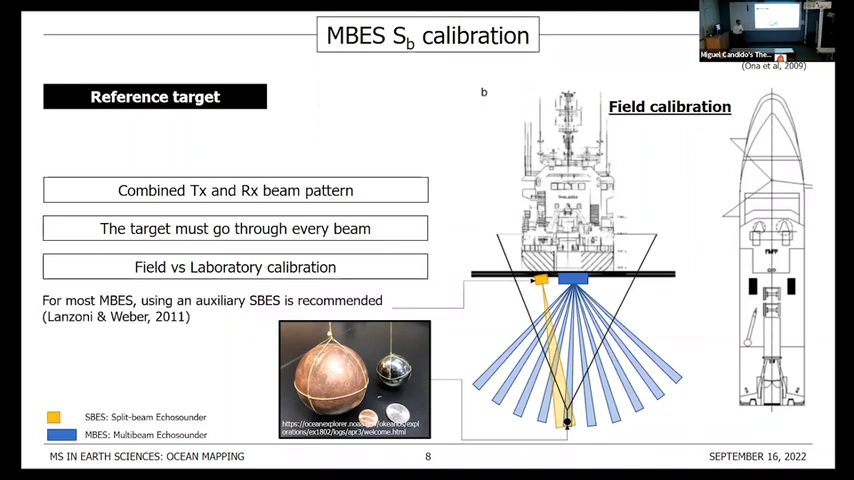And for conventional multi-beams, for example, Anzoni and Weber propose using an auxiliary sonar, a split beam echosounder, to help fully position the reference target. Of course, now we have extra complications. We have to swing our target at the intersection of 2 beams, which gets even harder. And we also have to know very well the relative orientation and position of the 2 sonars.